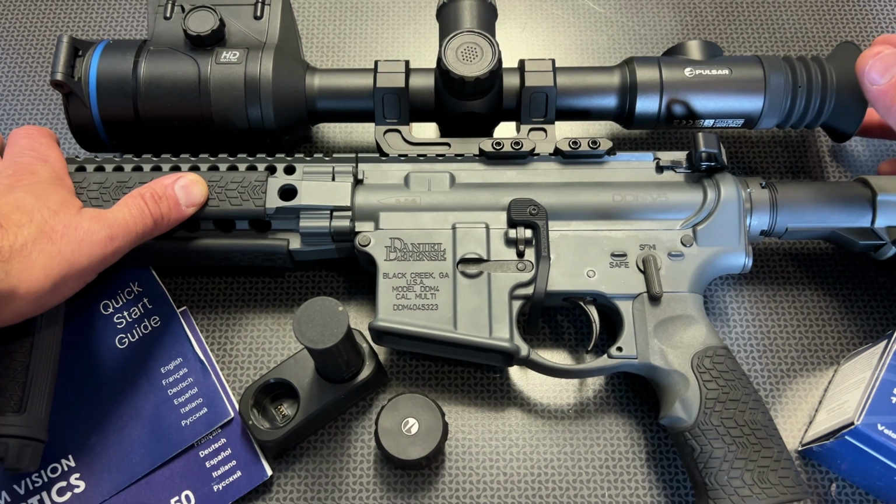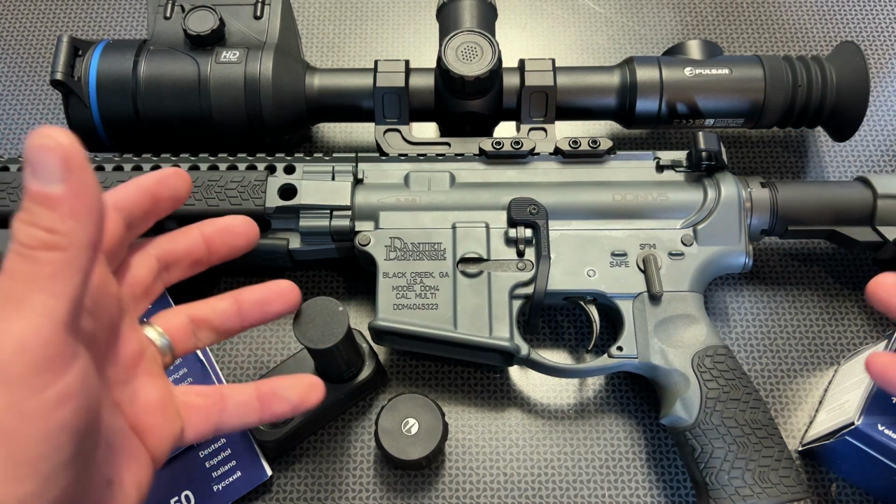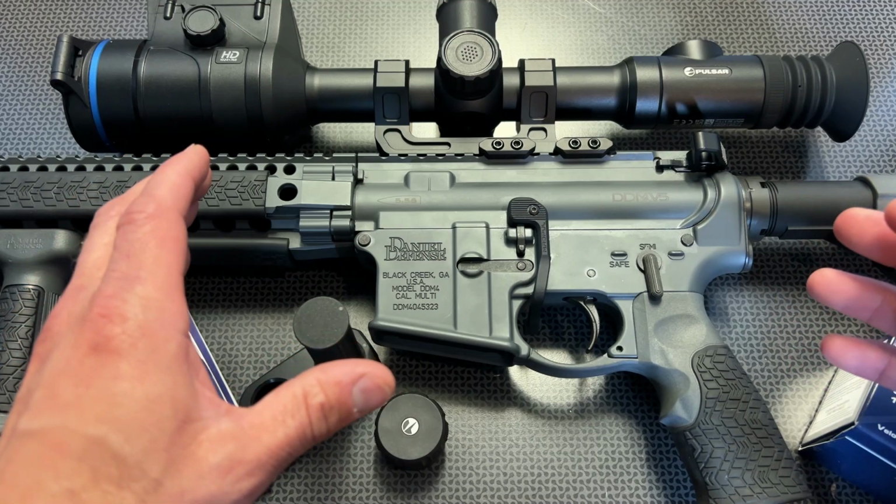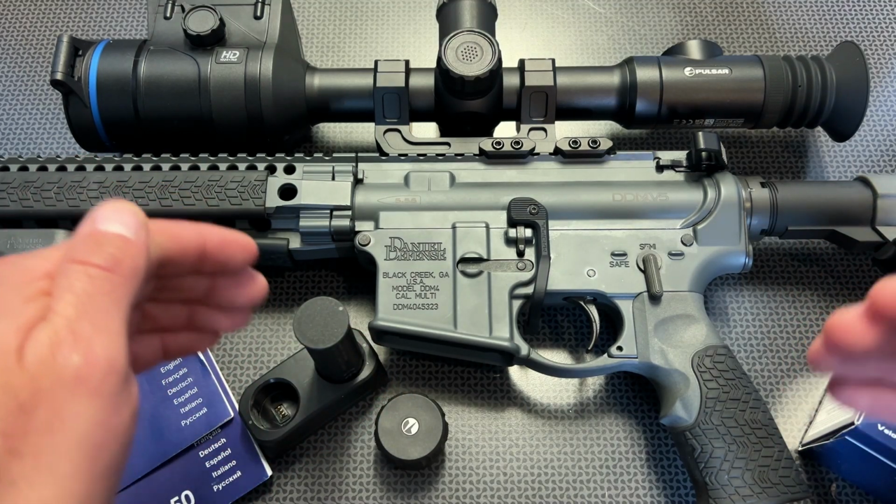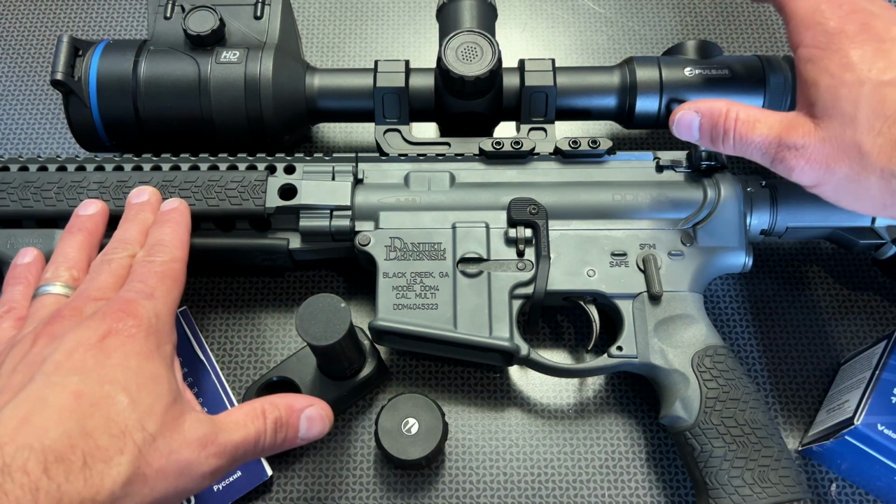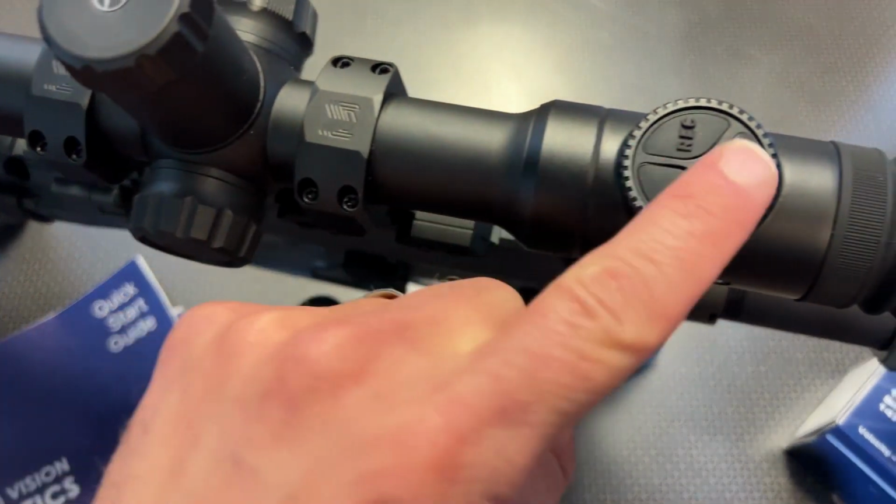Now, you can use this in the day or at night, but I found it was incredibly easy to sight it in during the day with all things considered an Optics Planet green and white target. The green and white actually pick up heat differently. You can see that easily when you're sighting everything in. Take your shots, and there's a sight in menu that's very easy to access from the push button controls at the top of this optic.